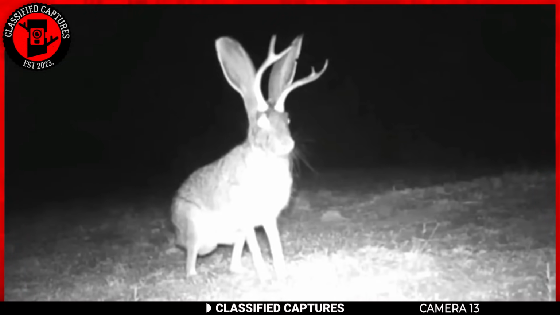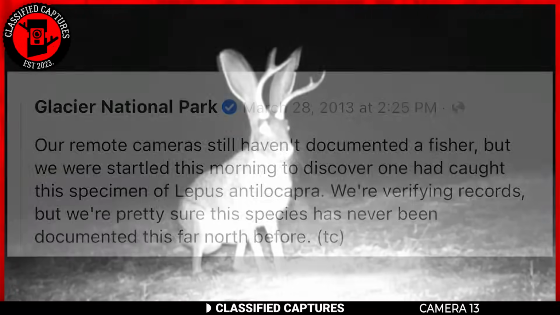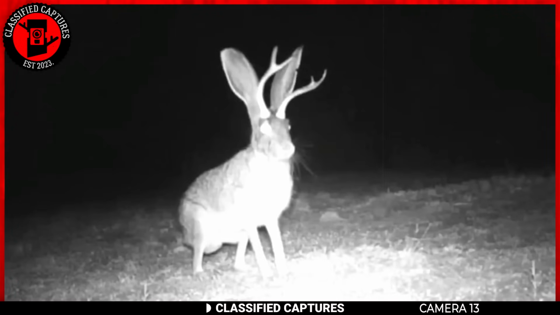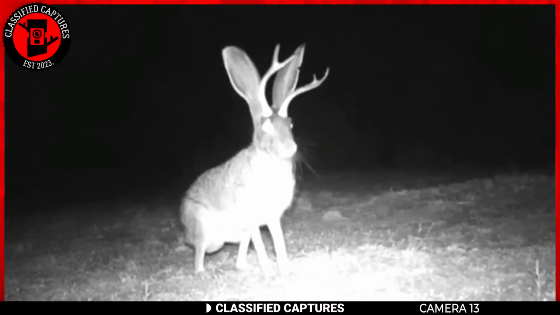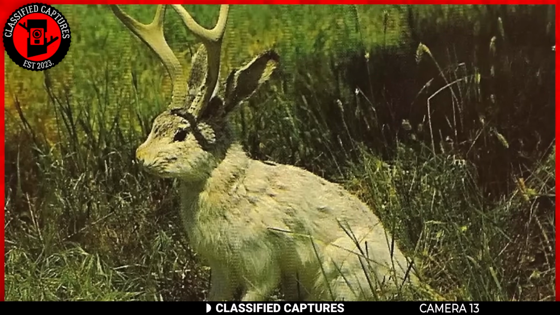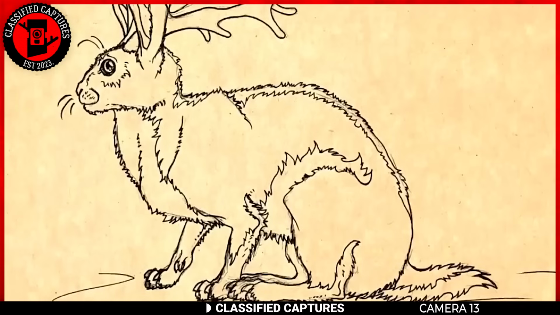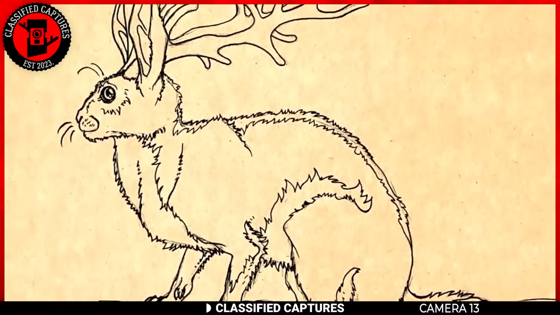Now here's an intriguing trail cam image that was shared by the official Glacier National Park account on Facebook. What makes it so captivating is their belief that they may have captured the elusive jackalope on camera. For those who aren't acquainted with folklore, the jackalope is a creature shrouded in myth and legend. It's often described as a fantastical hybrid between an antelope and a jackrabbit.